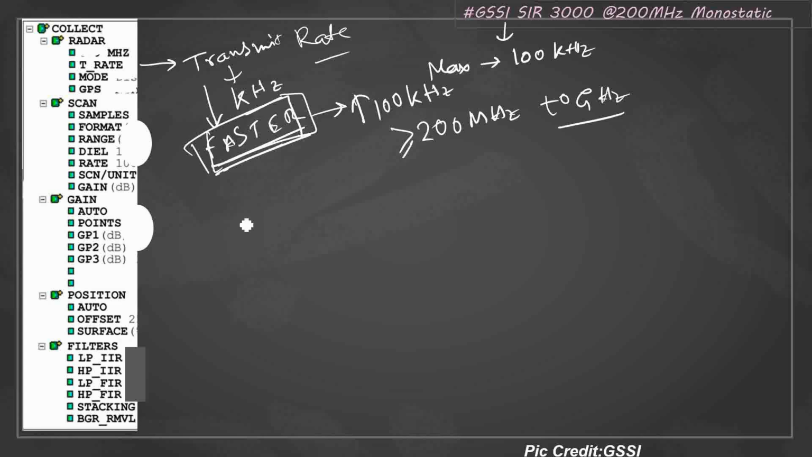Now what will happen if you choose a higher transmit rate? If by some means you have chosen a higher transmit rate, the system will be beeping, and when it's beeping, you have to take care and look through why it's beeping. There are several reasons the control unit might be beeping. If it's beeping continuously because you have taken a higher transmit rate, it may damage your system. So you have to check it twice to understand what T rate you have to select.